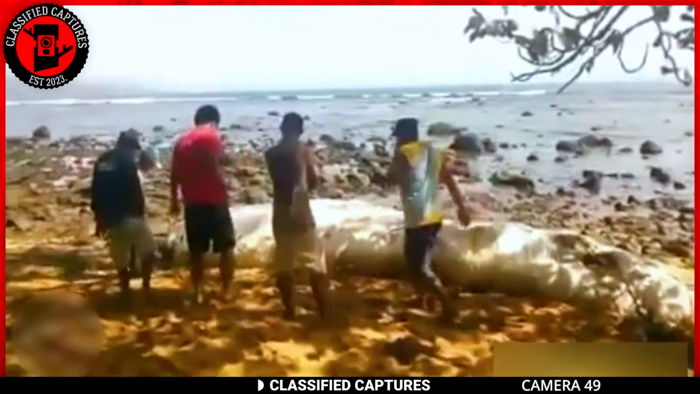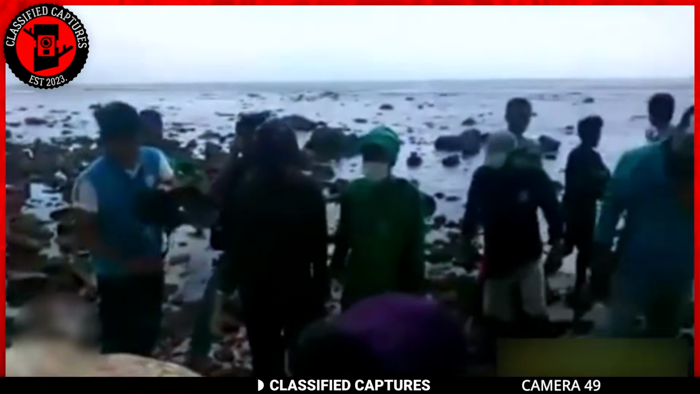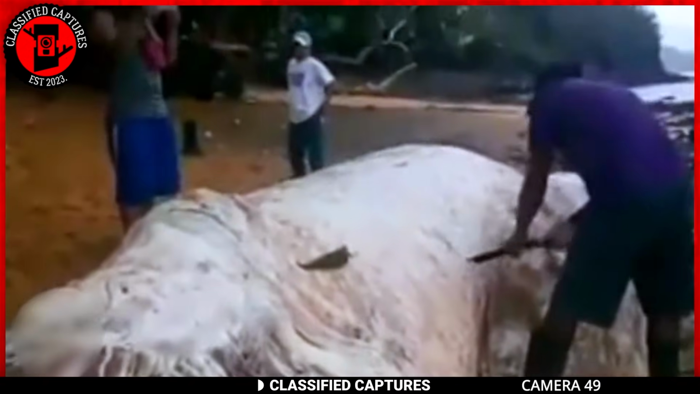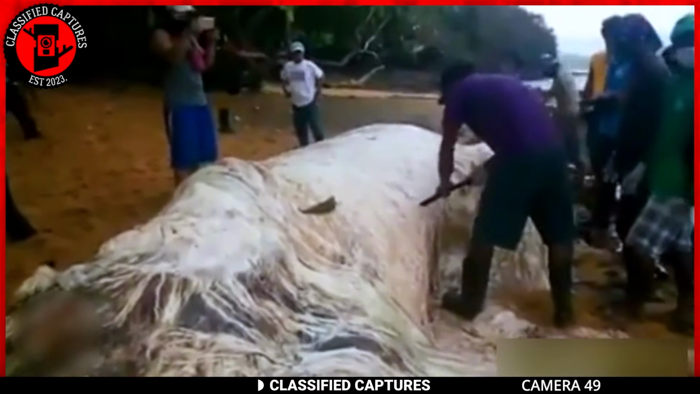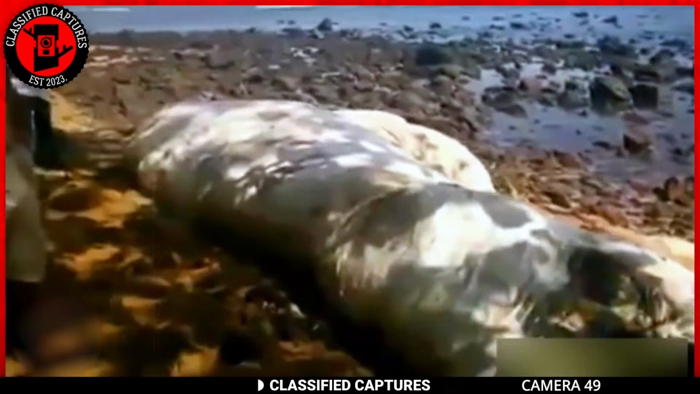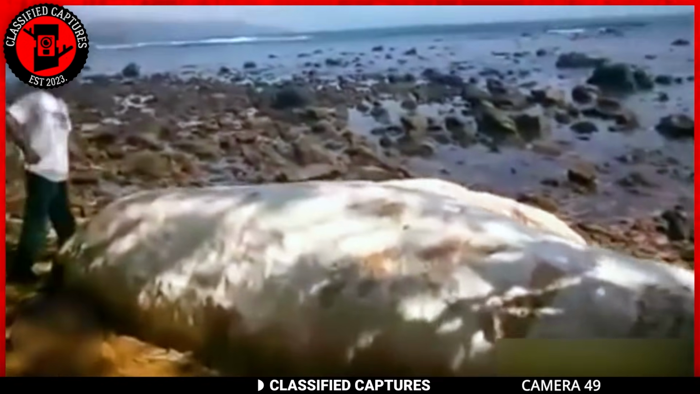As we continue to unravel the mysteries of the unknown, the next perplexing footage presents us with a colossal creature washed up on the shores of a Philippine beach. Given its size, everyone who saw it thought it was a whale. That's at least until they took a closer look at the creature and realized it had no discernible aquatic features, no fins, gills, or anything that might suggest it was a fish.